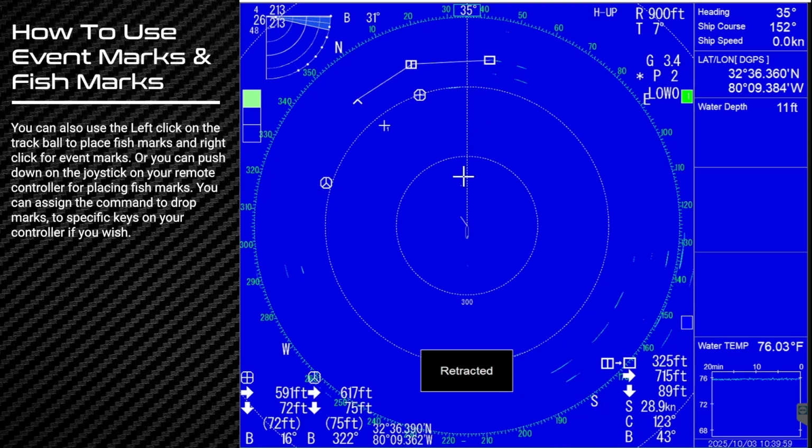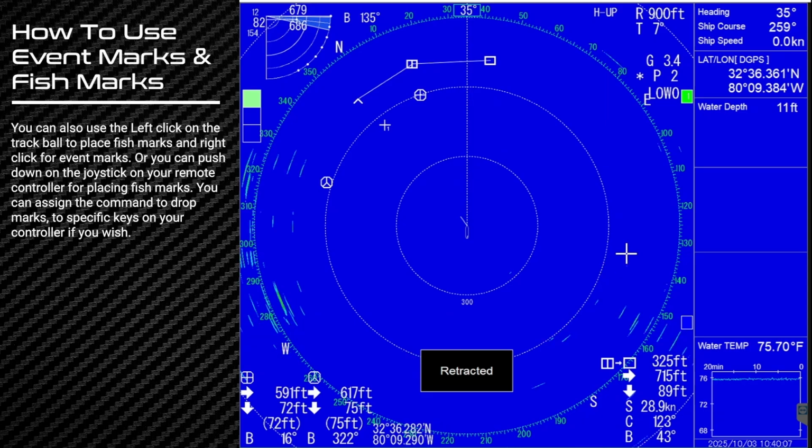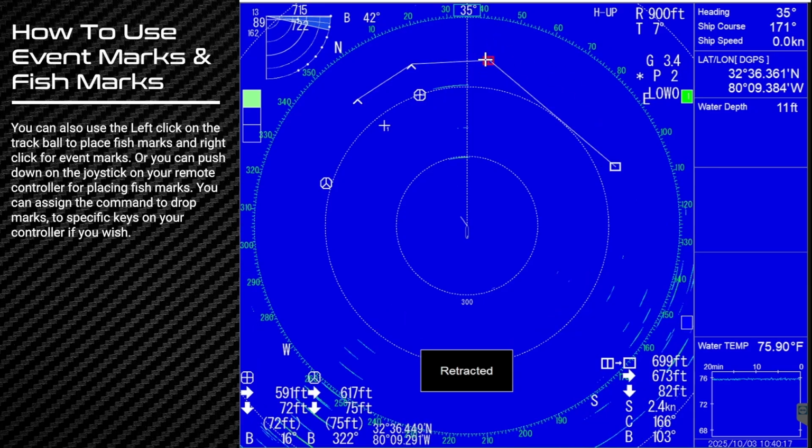So let's say we drive another mile down the beach and we see another fish mark, and you use your fish mark button, right? It's going to calculate the speed based on the last fish mark that you used, which was a mile down the beach, which was 20 minutes ago.